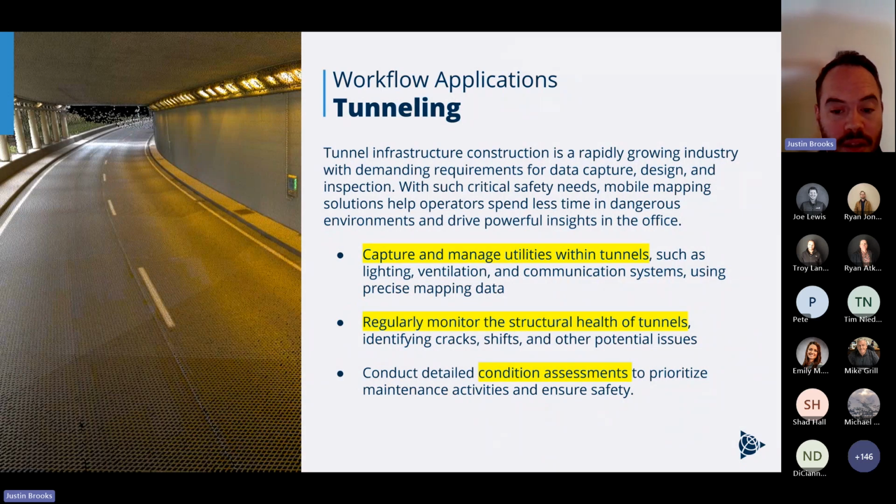And finally, it kind of goes hand in hand with the road infrastructure, but tunneling can definitely capture and manage utilities within the tunnels, and monitor the structural health, as far as any cracking or deformations. The LiDAR data is precise enough to see those things quickly and find them in near real time with some of our change detection software. And obviously condition assessments.